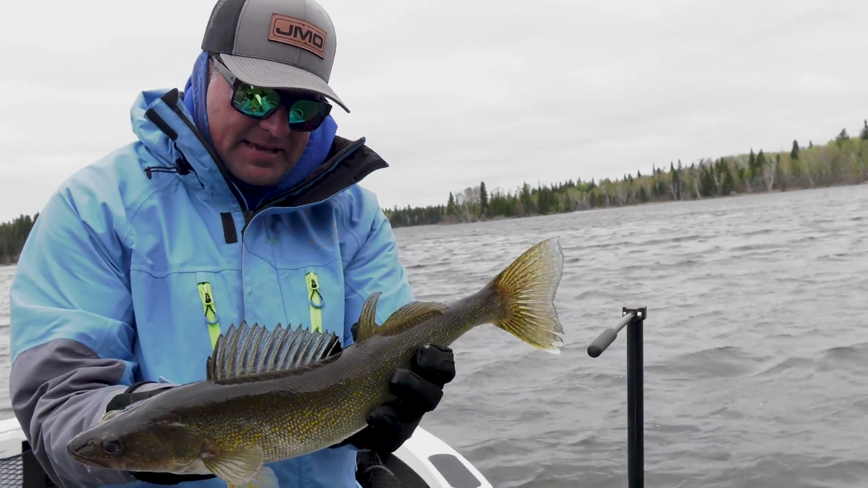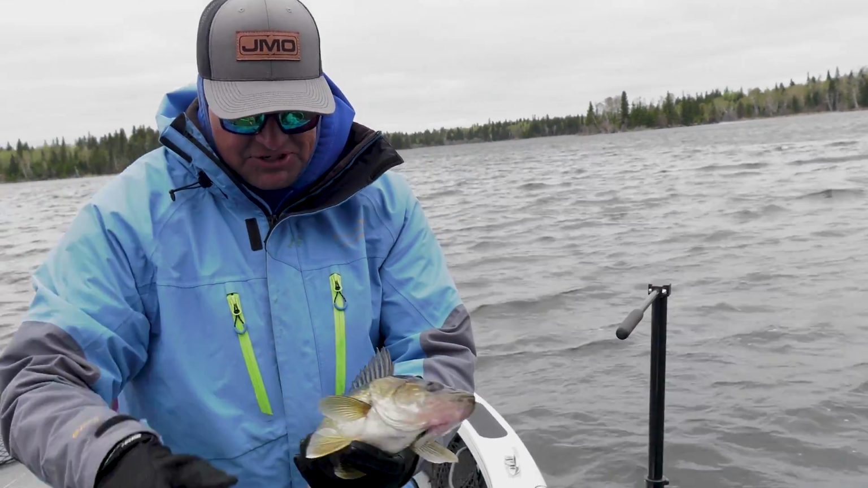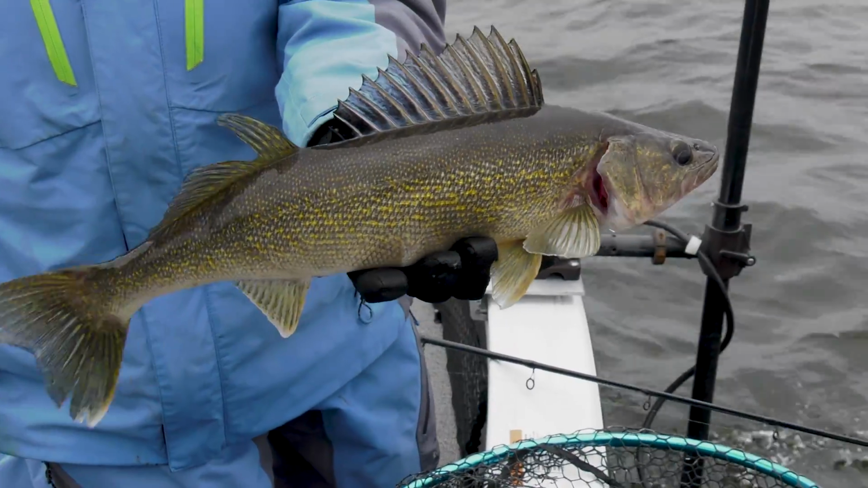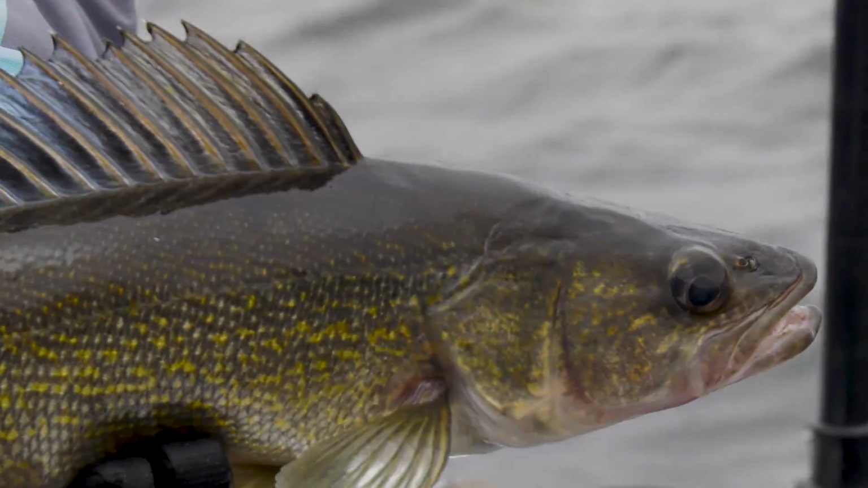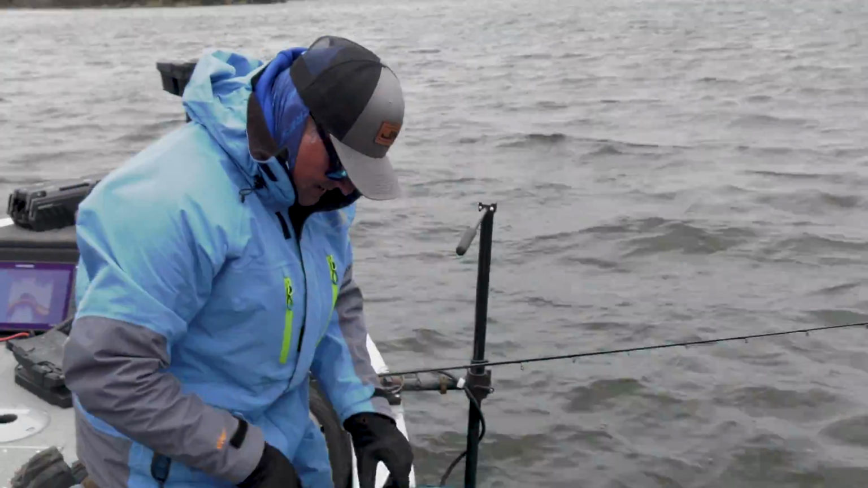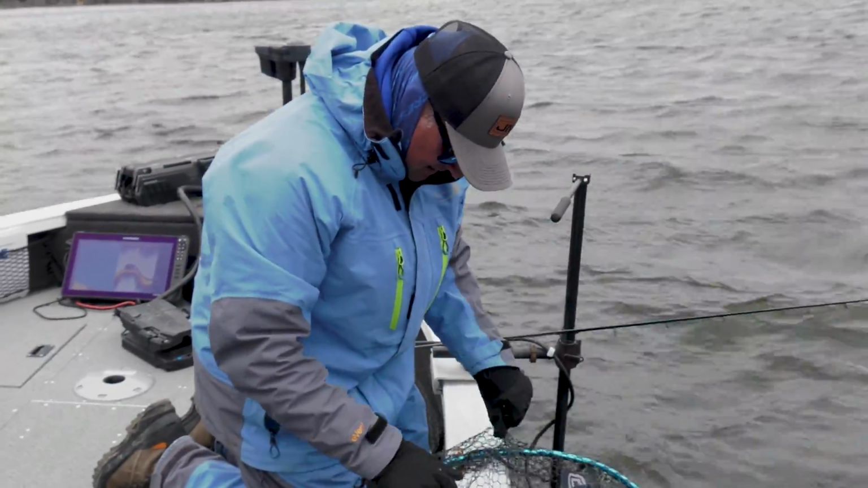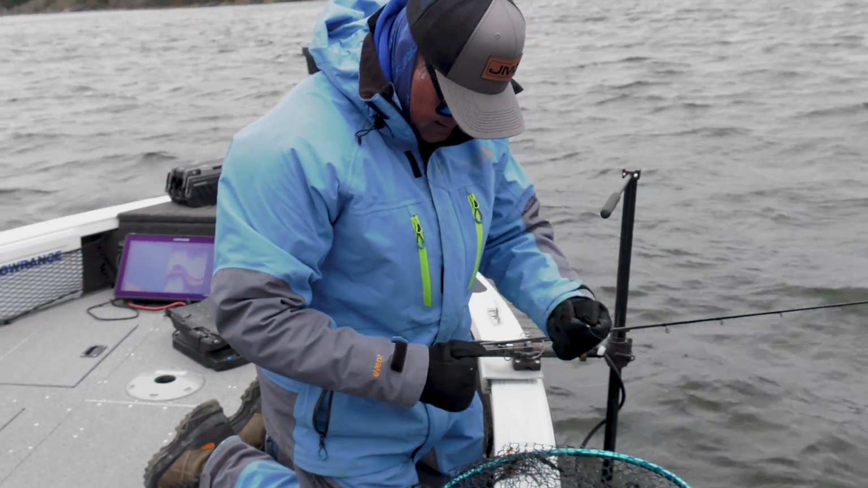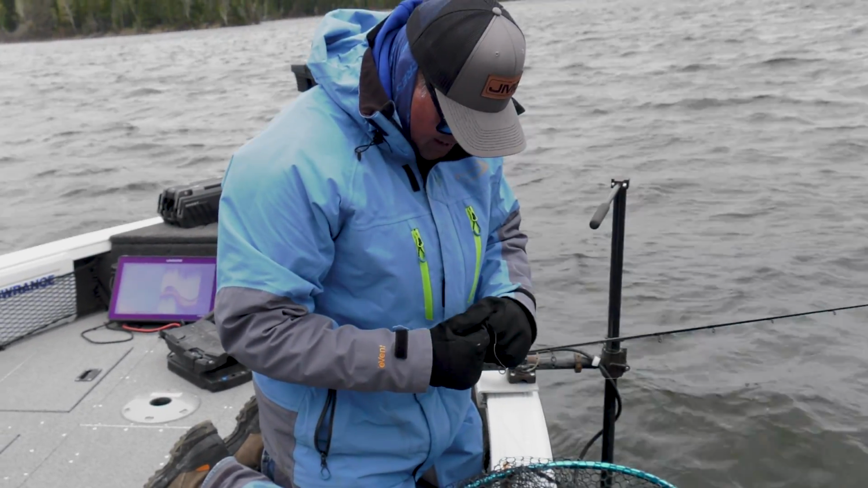Goodness. Love to know how many fish like this are within 50 miles of us, huh? Yeah, it's so cool watching them. All right. Jig out of the net here. This is about as candid as it gets.